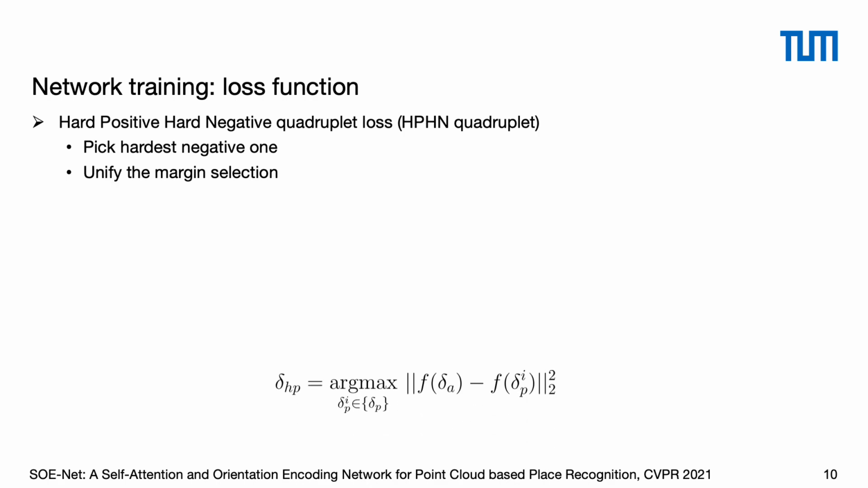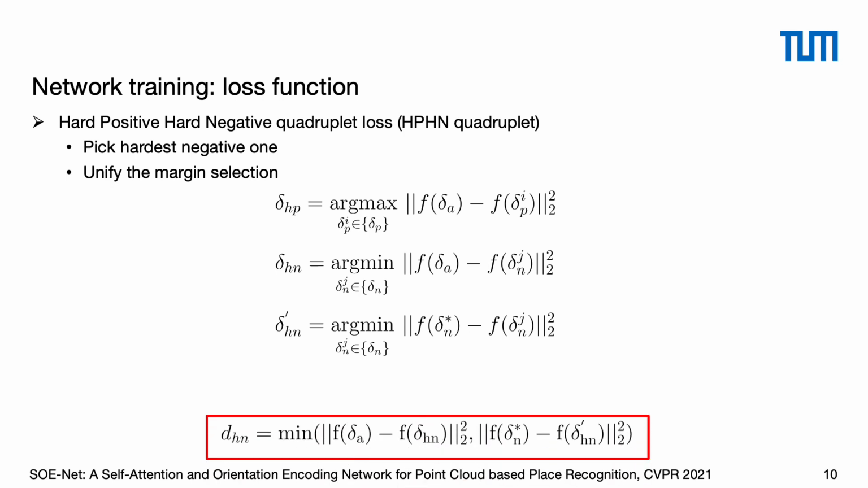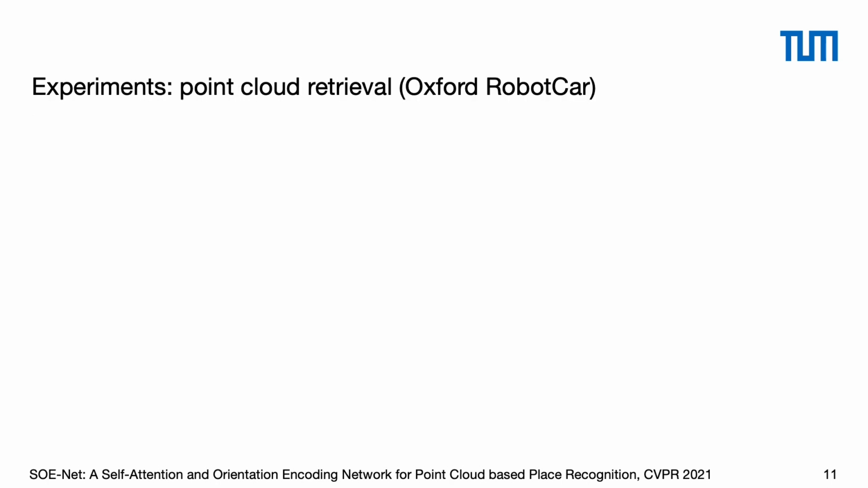We first find the hard negative point cloud, then we consider the further distance from the additional point cloud to the negative samples. Finally, we select one of them as the hardest negative point cloud. The modification is simple, but notably more effective.